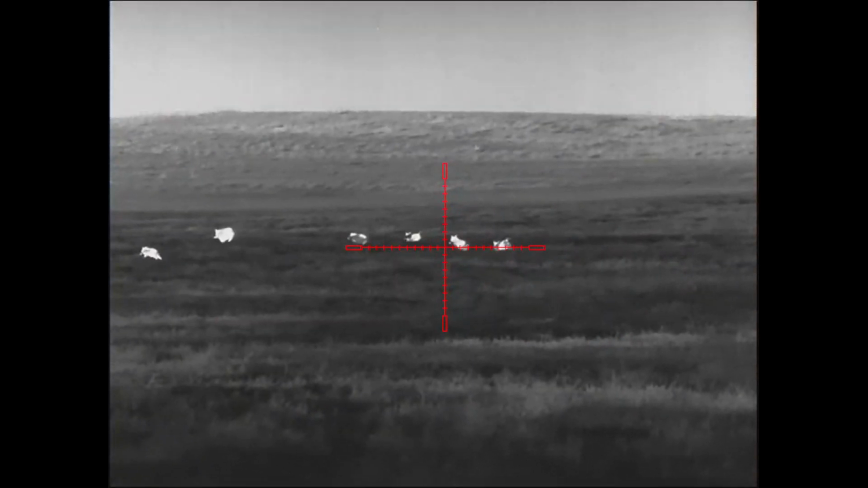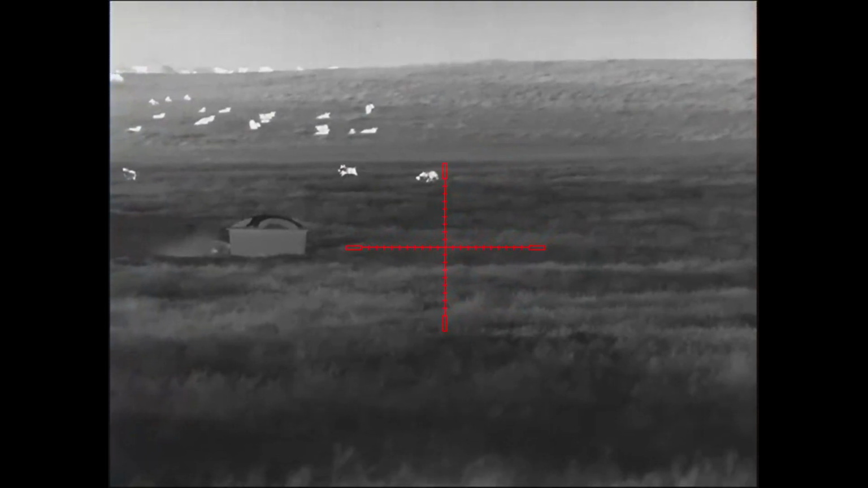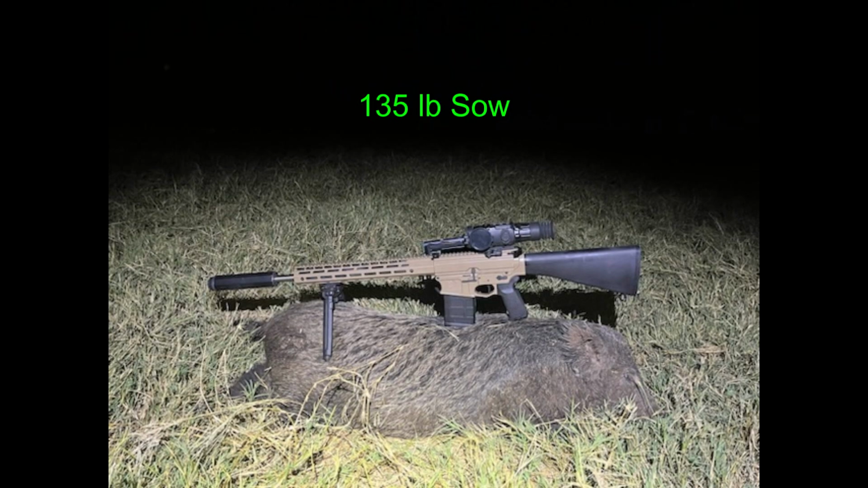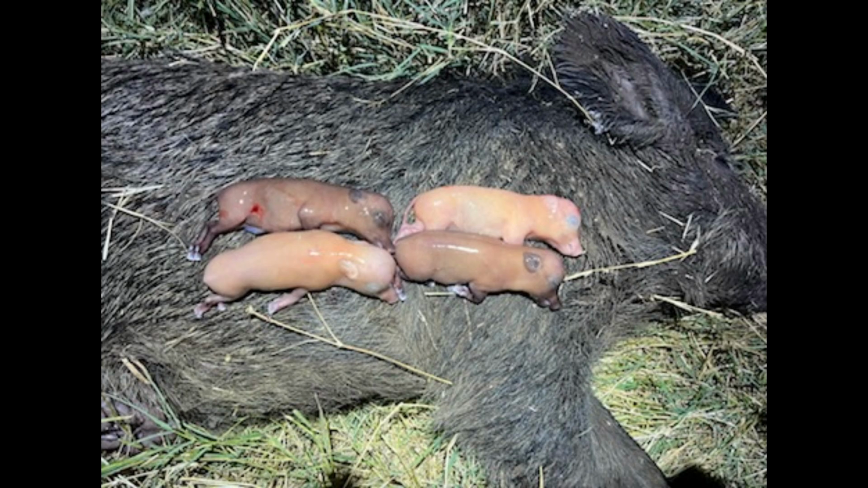He tries follow-ups on the runners, connecting in the leg on one of them, and then they get into the no-fire zone. And he comes away with a single sow. And once again, he gets the bonus of 4 on board, and they did it for his night.